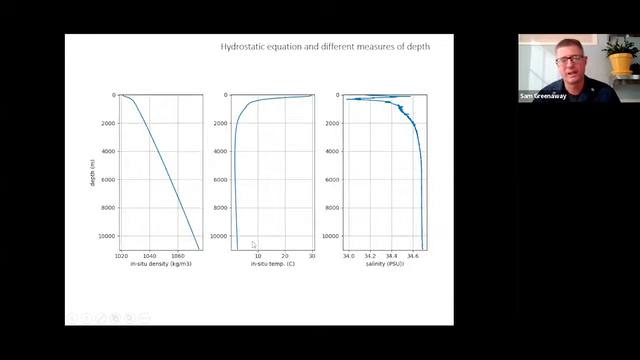Here's a typical cast. This was taken from a CTD attached to one of the landers, dropped to the bottom and recovered.